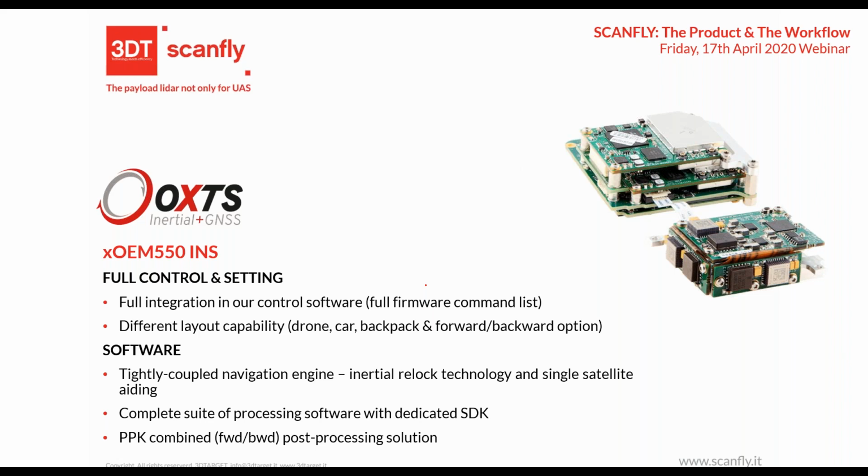And we can integrate all the post-processing in our software because of the dedicated SDK. Another good thing is that when we process the data, we can use multiple different methods, like RTK or PPK, post-processing kinematic, and in combined mode with different options.